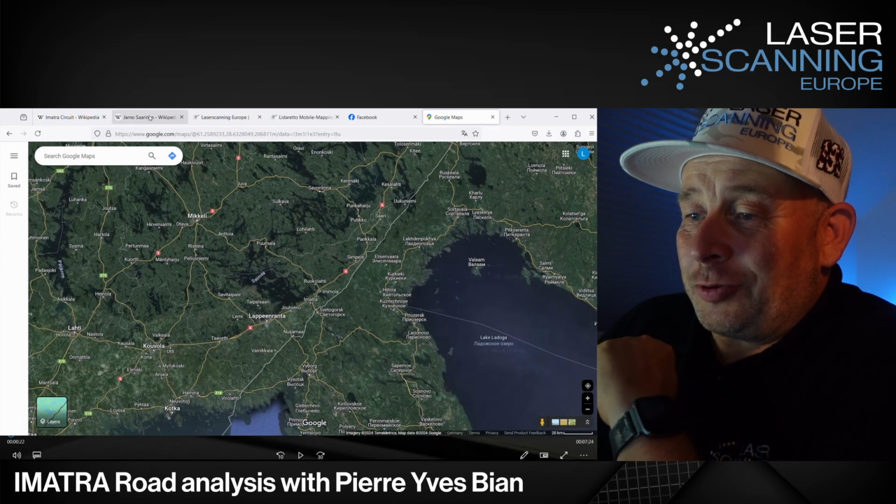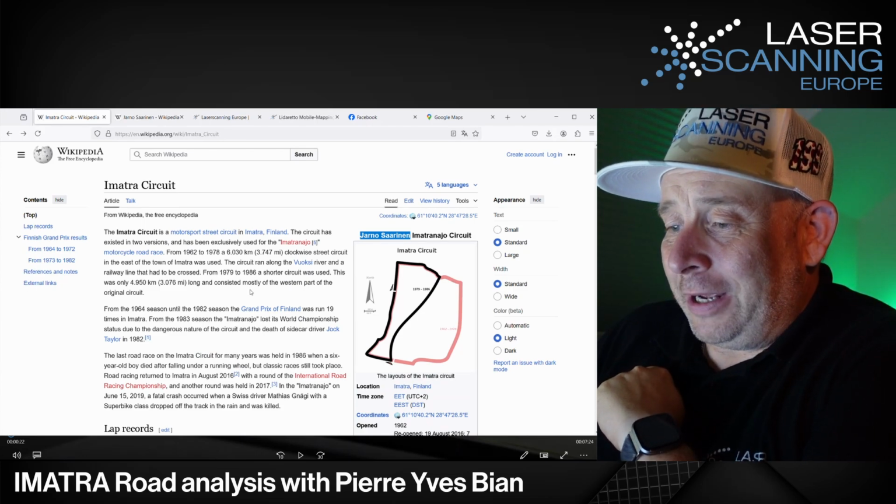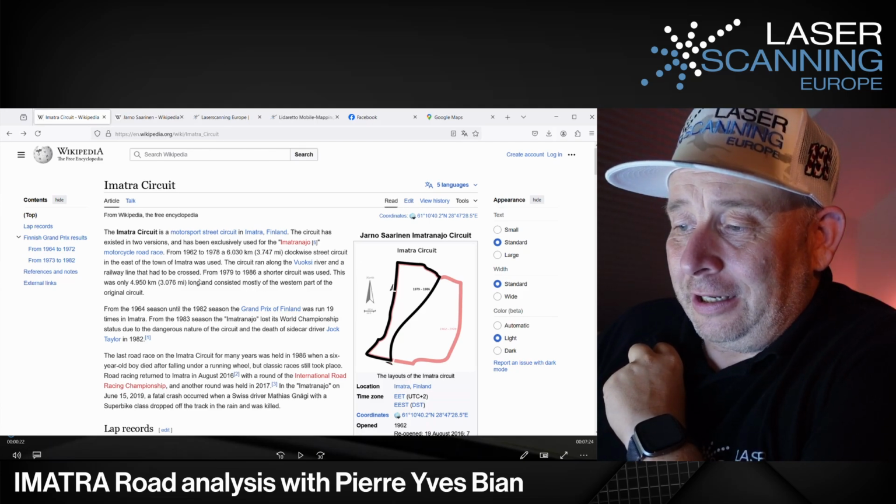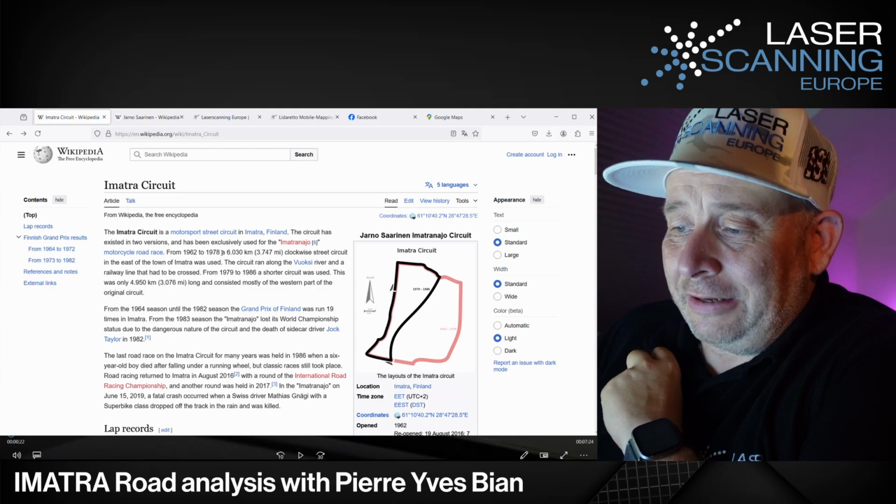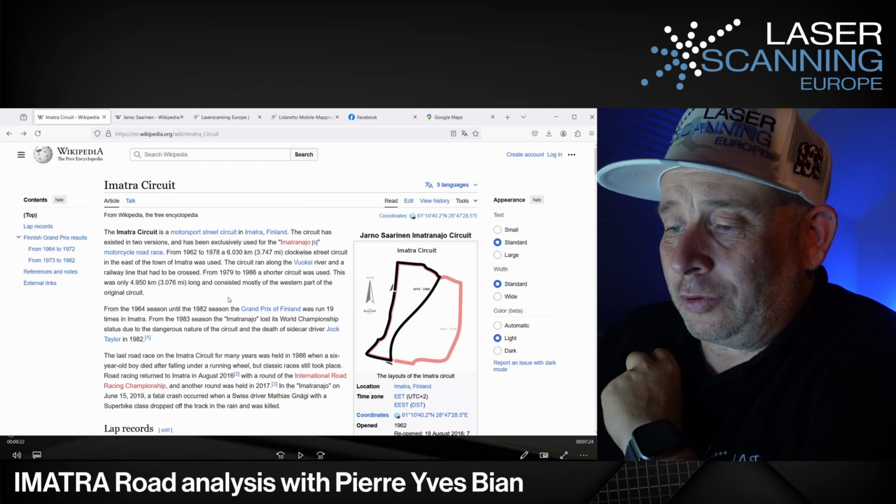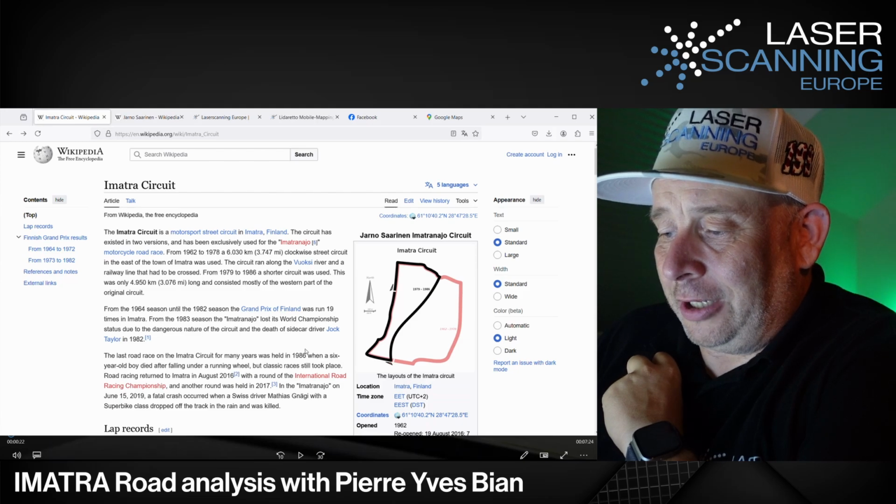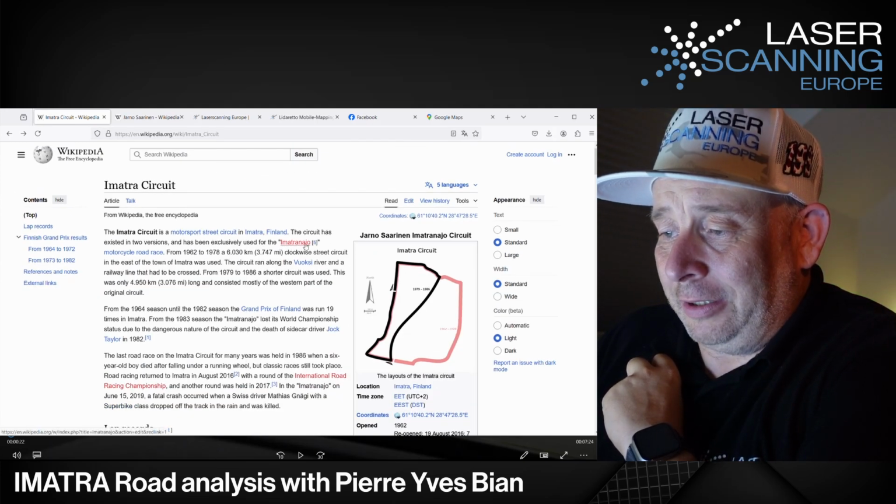So that's the track. The track has a name, and we can tell a little bit about the track. Here we have the track. This is an old motorcycle track. It's the Jarno Saarinen track. It's very old and very famous, from 1962 to 1978. There was this bigger track we see here. It was part of the motorcycle championship, and then later they brought in this smaller track, which is now used in this configuration. And the race we're doing there is the IMATRANAJO race.